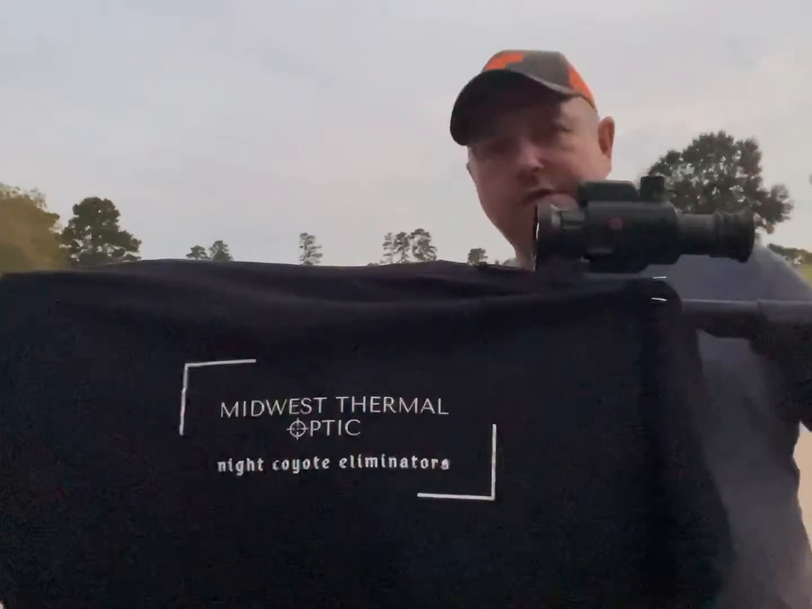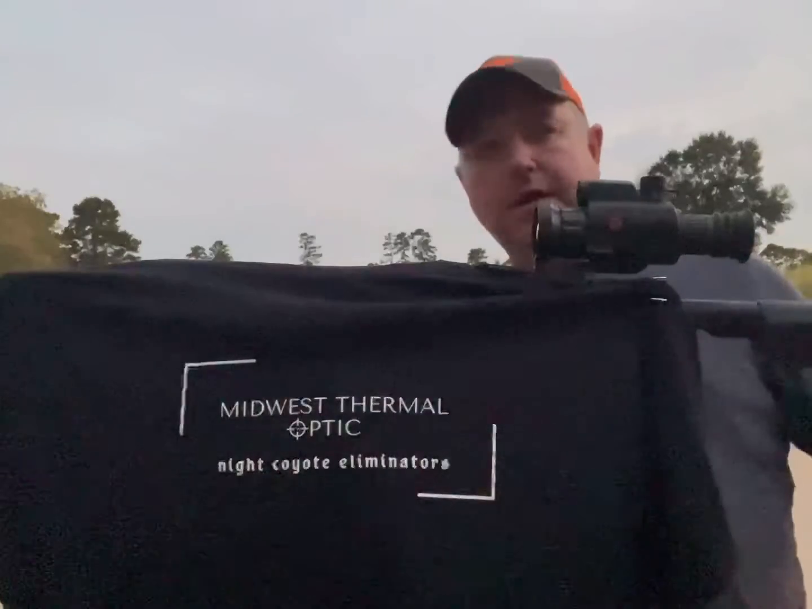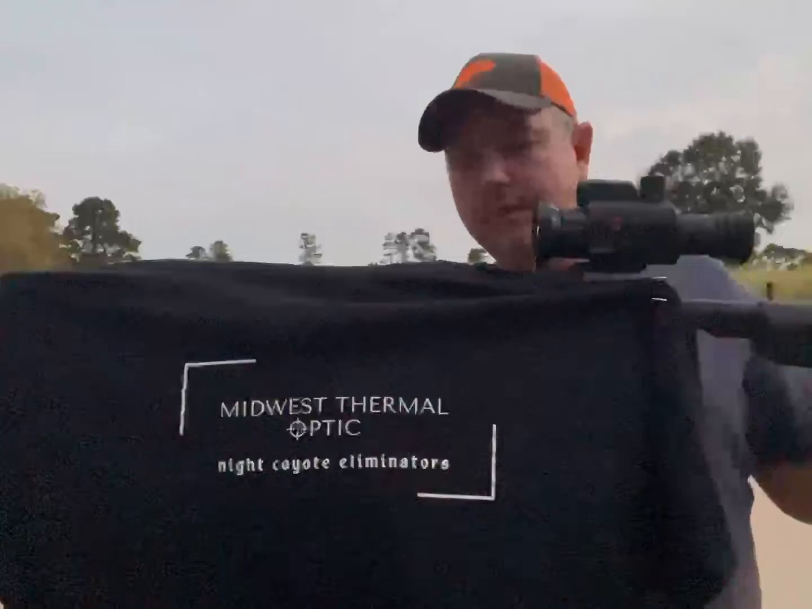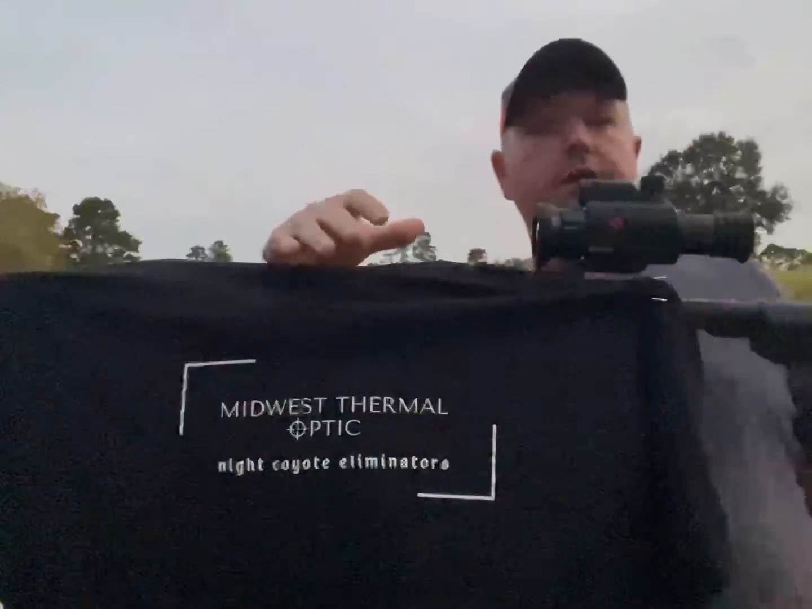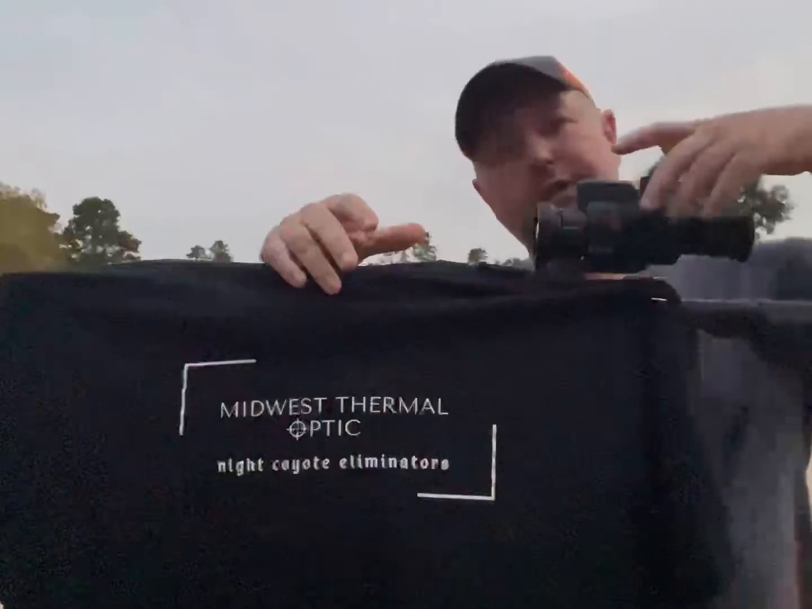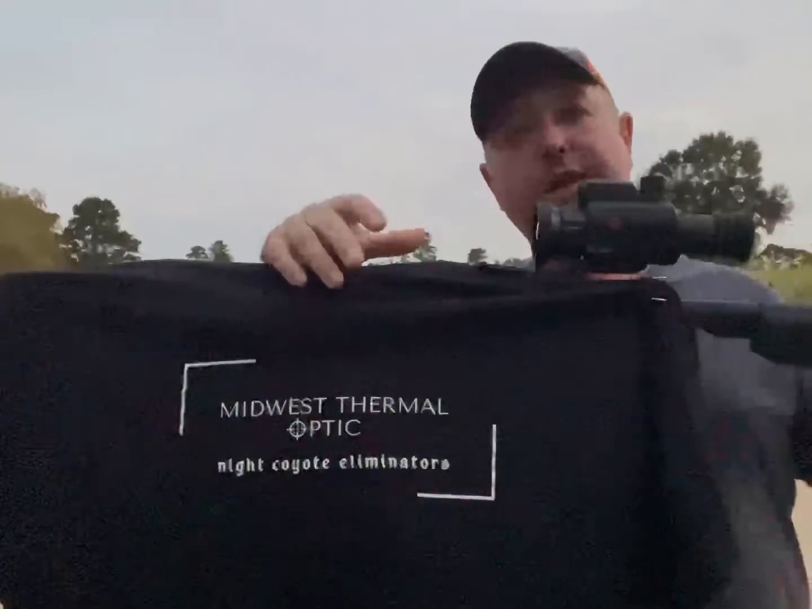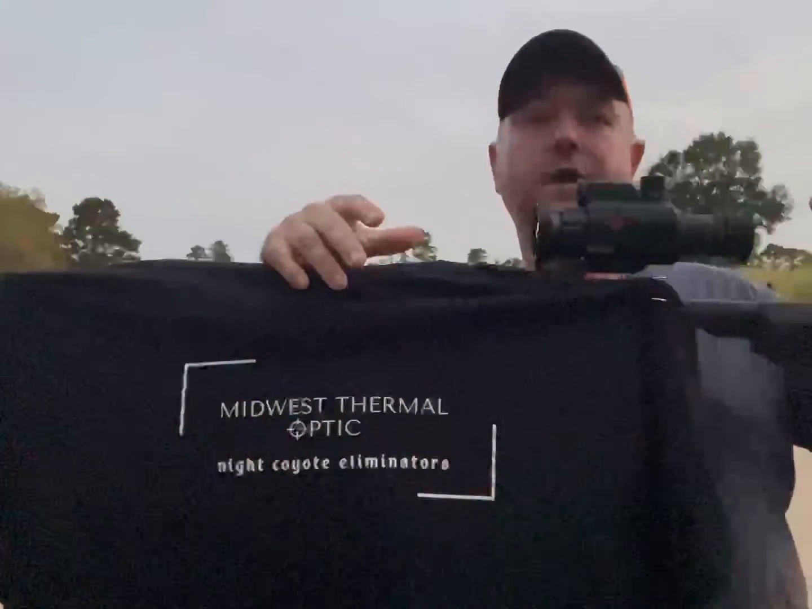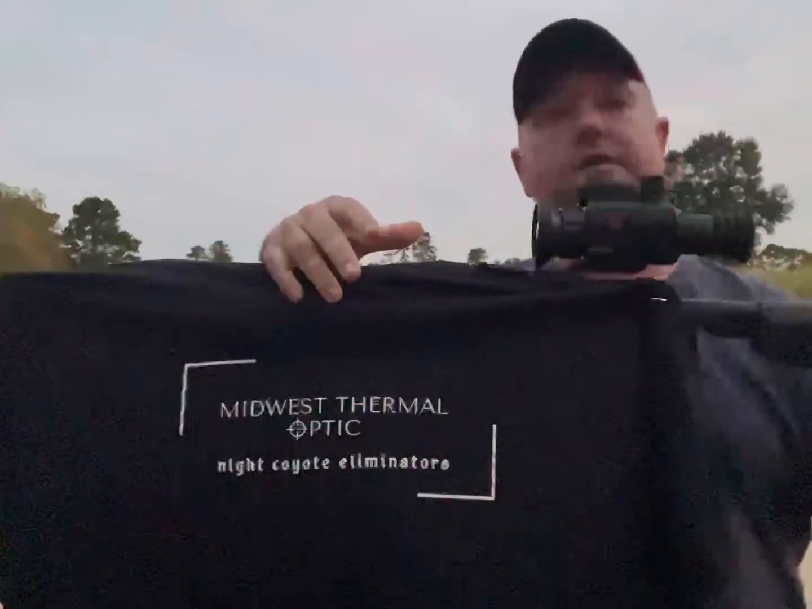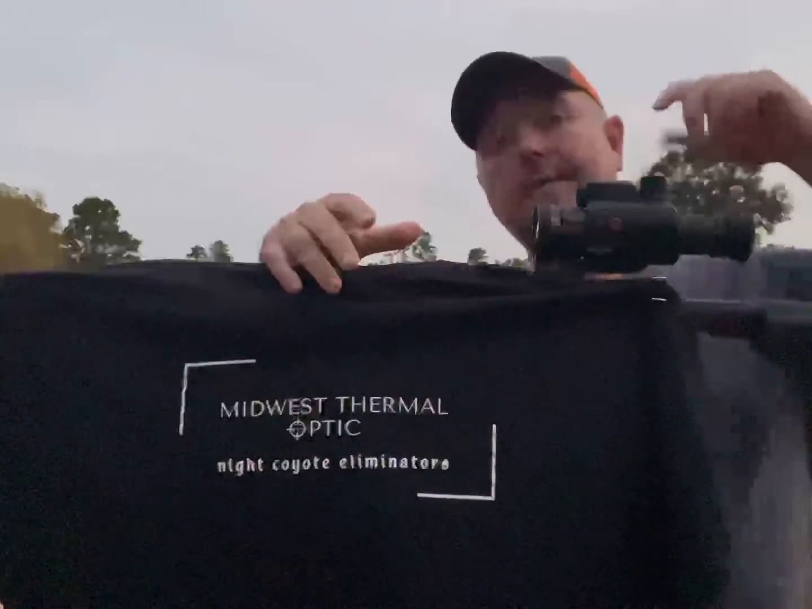You can use different chargers. The Sniper Hog Light batteries are still right at 4.5 hours. It's going to depend on weather with them batteries too, but you can just sit there and charge it. You don't have to carry around a big bulky charger. The charger that comes with this thing is pretty good size, and it only charges two batteries at a time. Well, I've got two Sniper Hog Light batteries, two batteries for my Fusion monocular, and two batteries for this. That's six batteries altogether. I can charge four at one time in that charger. So I really like that about it.